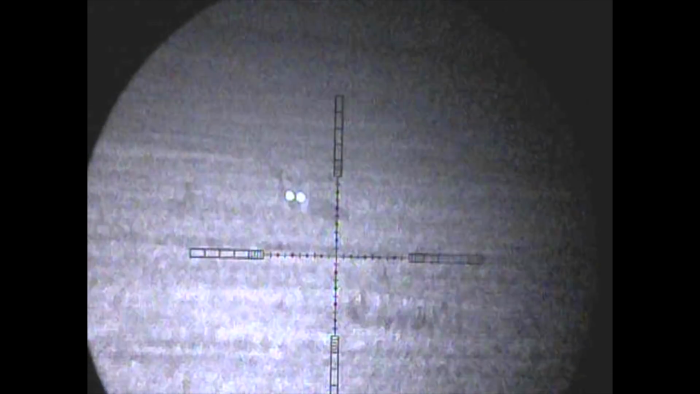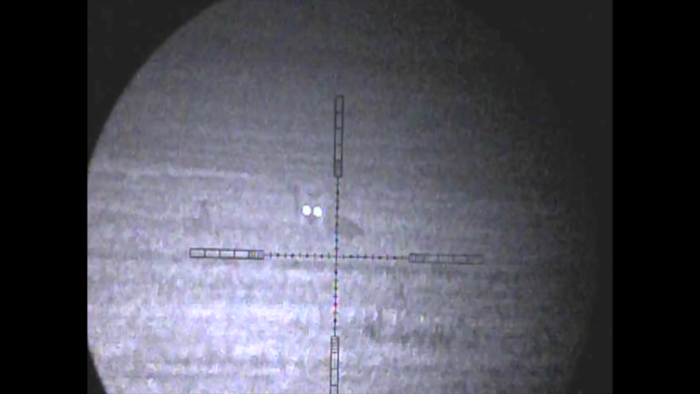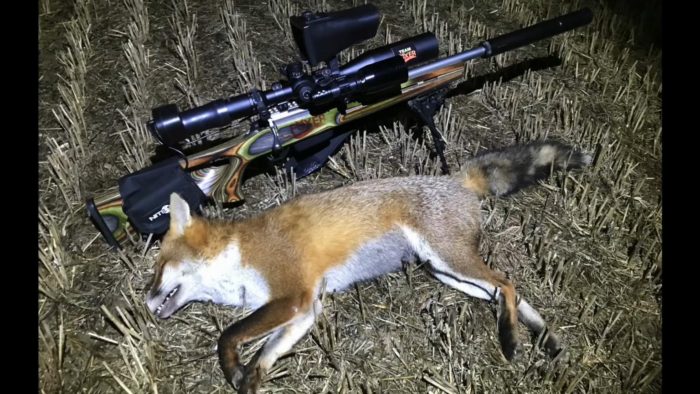So here I am now, having taken either 50 or 70, I forget which, paces towards the fox, and squeaked to make it stand to attention. A very satisfying thud, and an obvious thump at the end of it, is the conclusion to that tale.